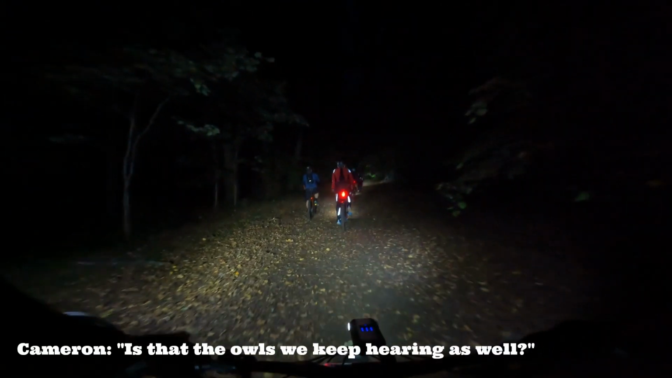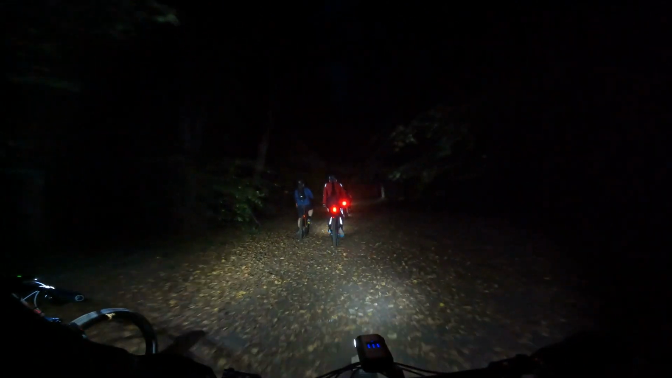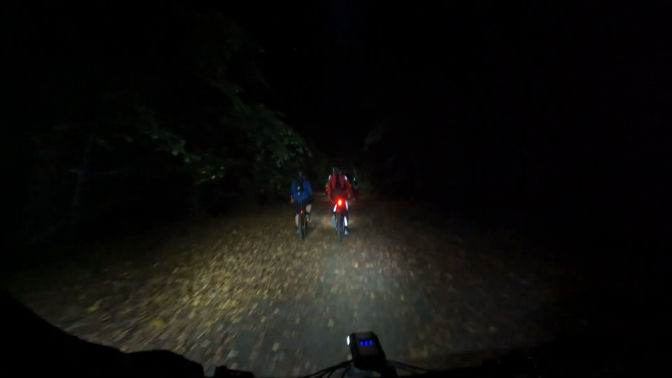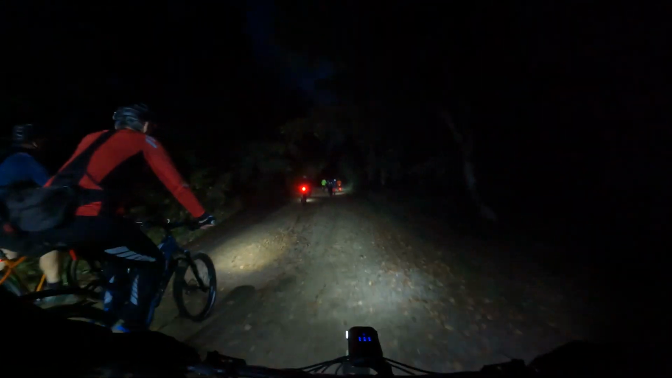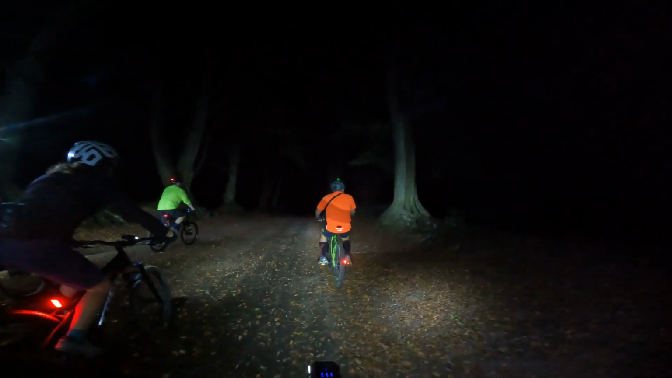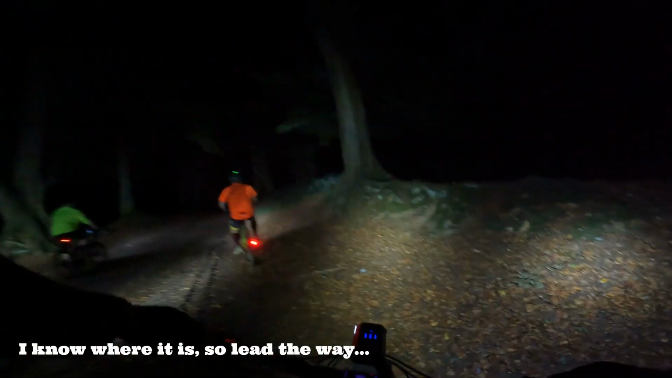Is that the owls you keep hearing as well? You hear all sorts of wildlife when we're out here in the dark. Very cool. What? The entrance is over there. Yeah. Oh shit! Oh, hello.